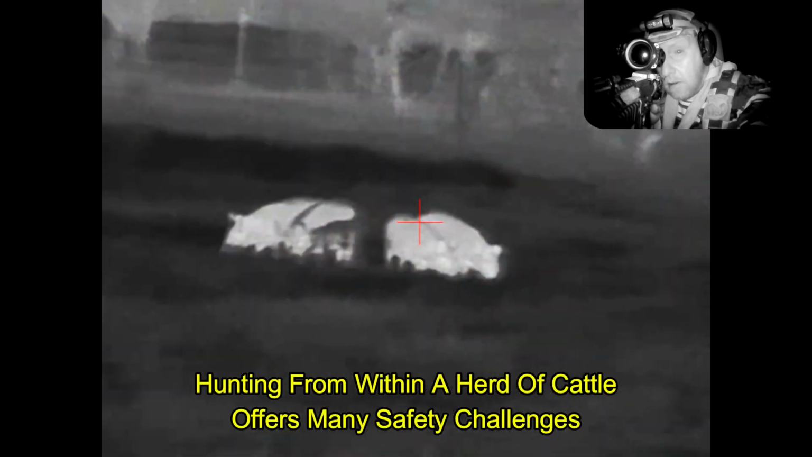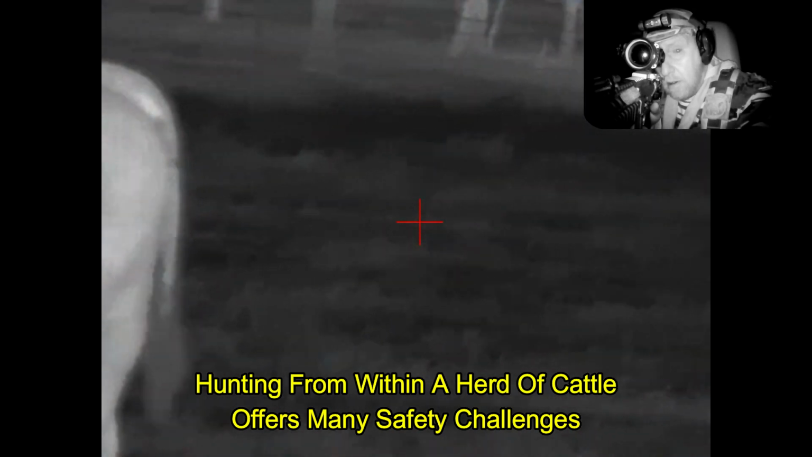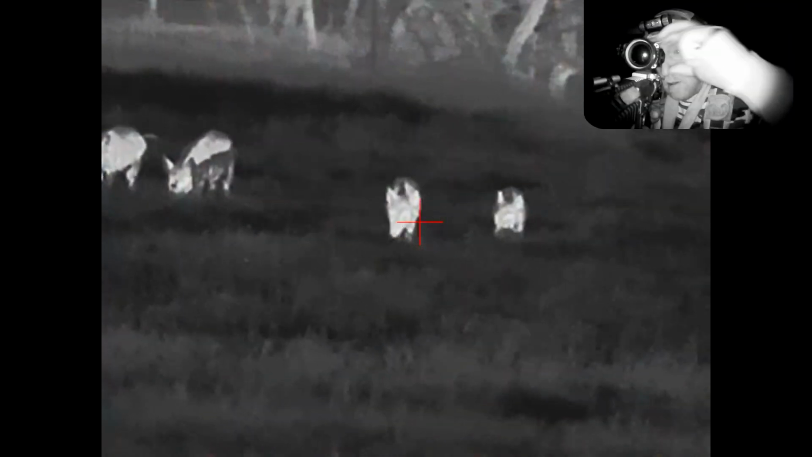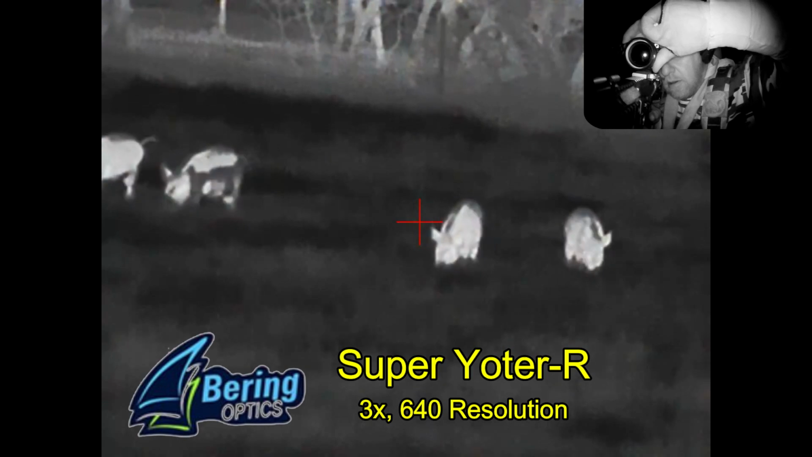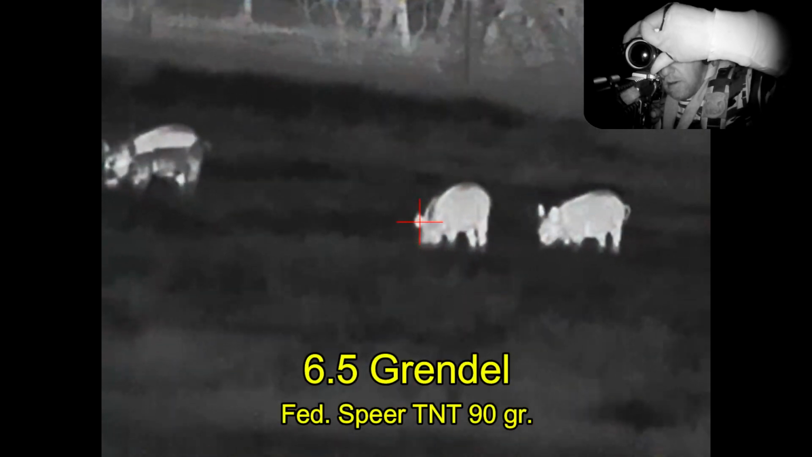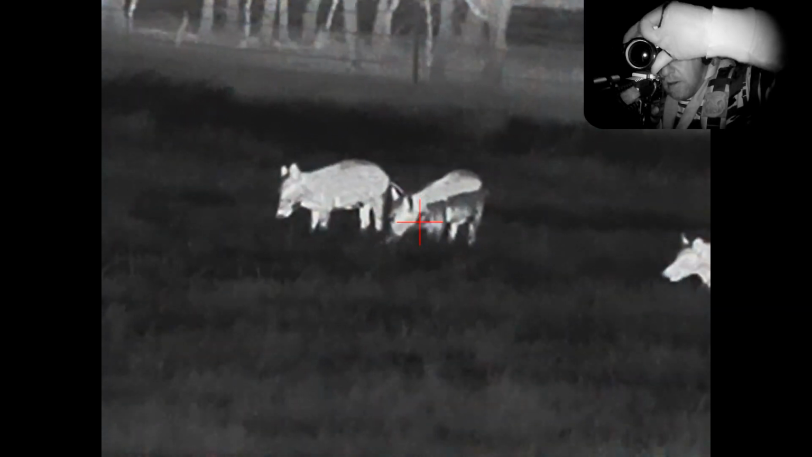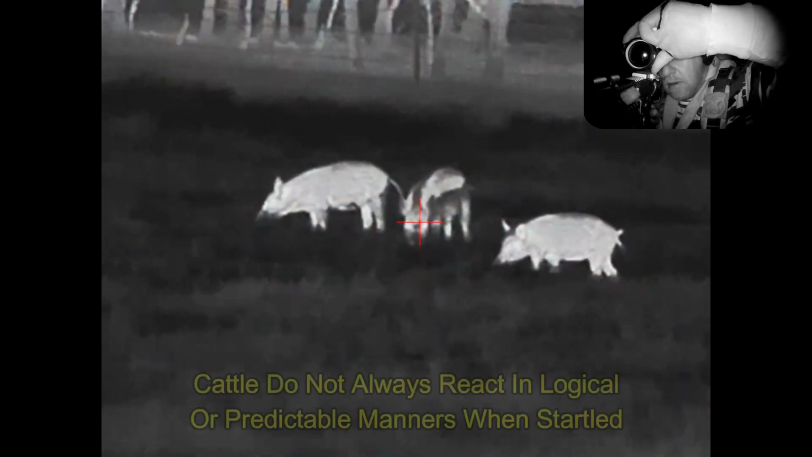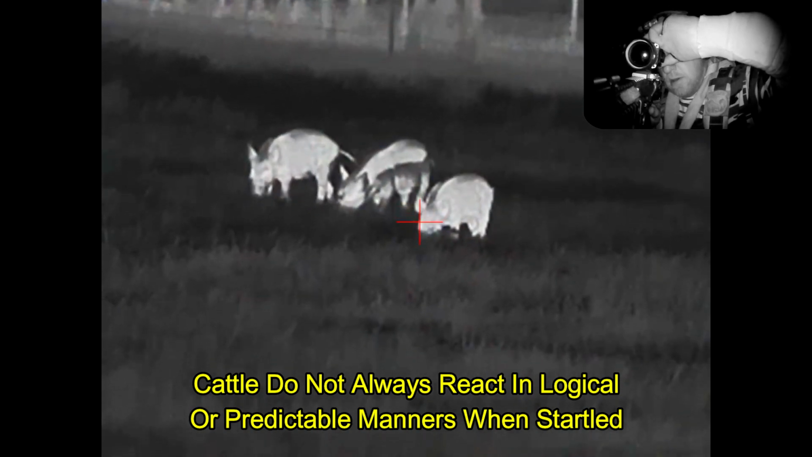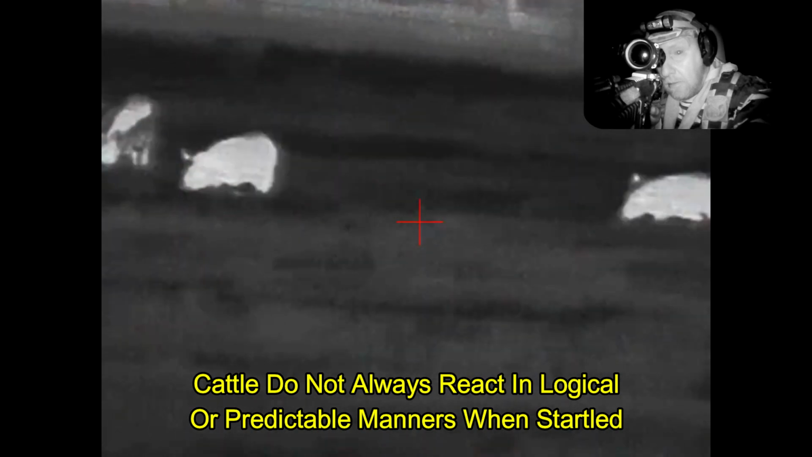Now every so often you'll see me lift my head up and do a cow check. As we are in fading twilight right now, I can see some of the closer cows with my naked eye, although I can't quite make out the hogs. Of course, I can see them just fine with my Bering Optics Super Yoter-R thermal weapon sight, mounted on top of my 6.5 Grendel shooting Federal Spear TNT 90 grain ammunition. I keep having to refocus as the little hogs keep coming closer and closer, and as they get closer, they get out of focus.